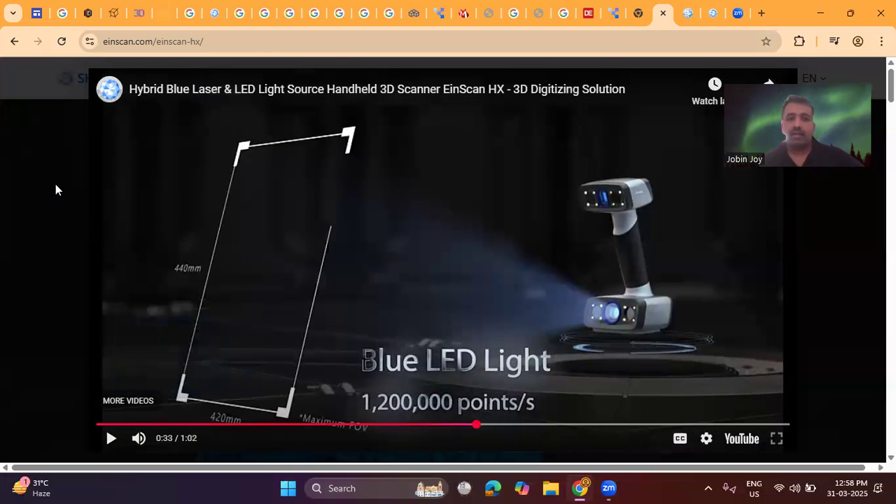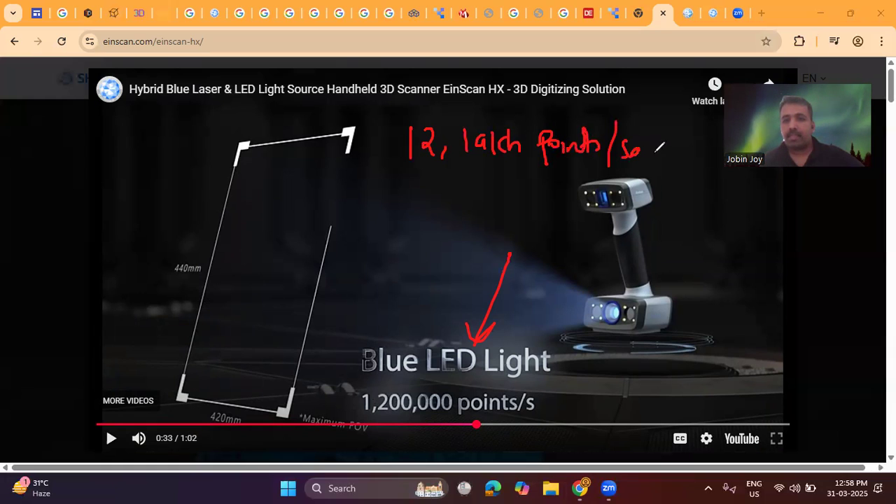Another important point is that, as I already mentioned, this is a hybrid scanner, where the scanner is using a blue laser and a blue LED light. This blue LED light is scanning 12 lakh points per second.